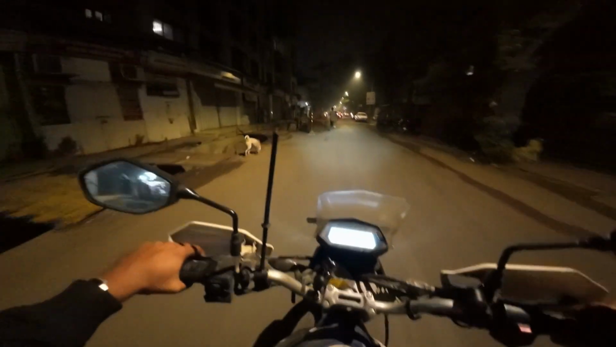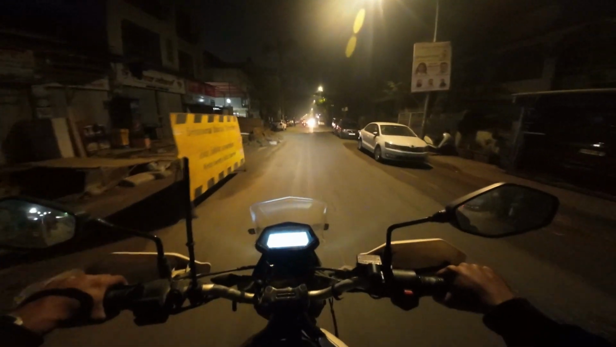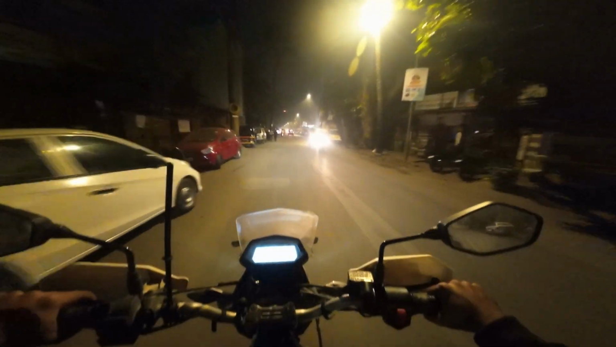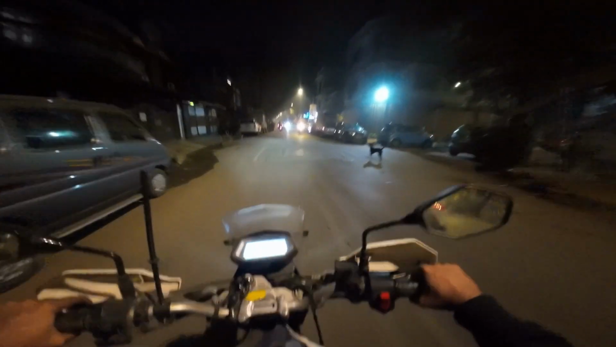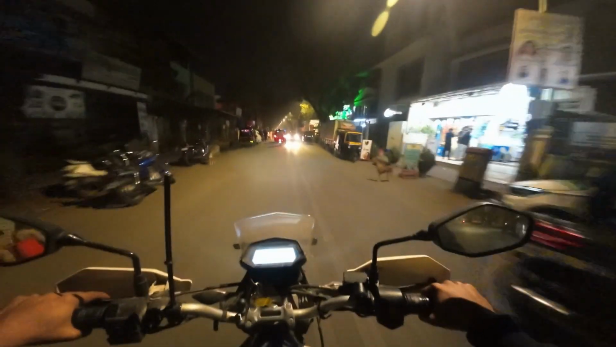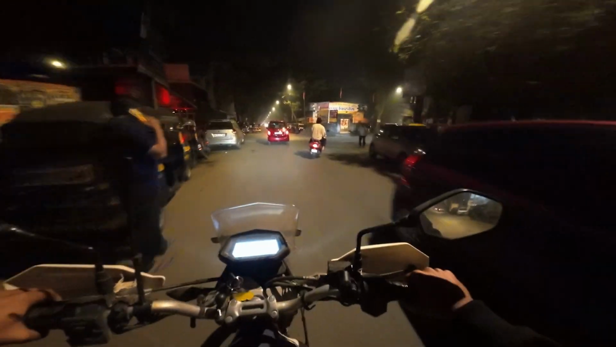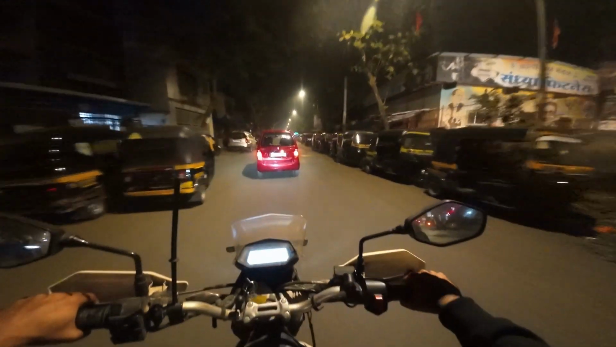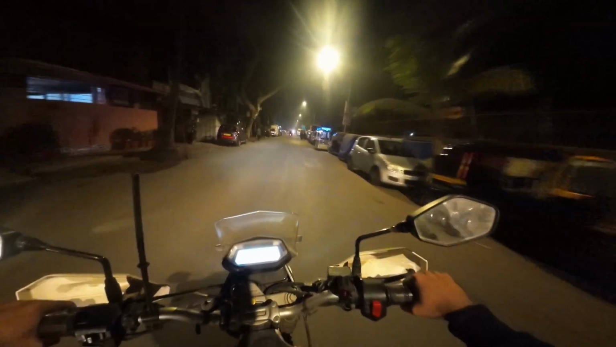But yeah, oh, so a big ditch has been dug over here. Then another. I feel this is coming to my lane as well, which is sad, but I guess it's necessary. So yeah, sorry, had to overtake you.